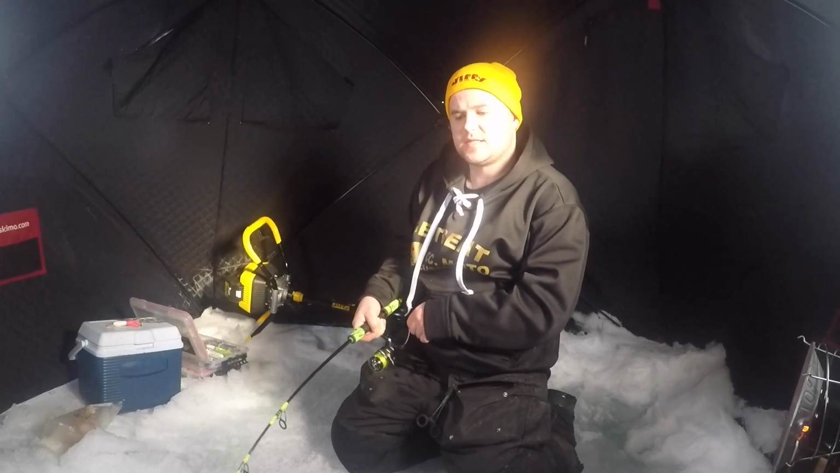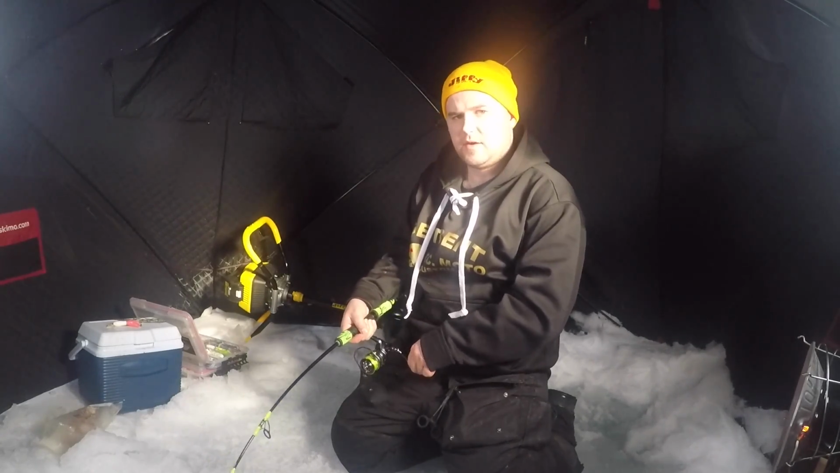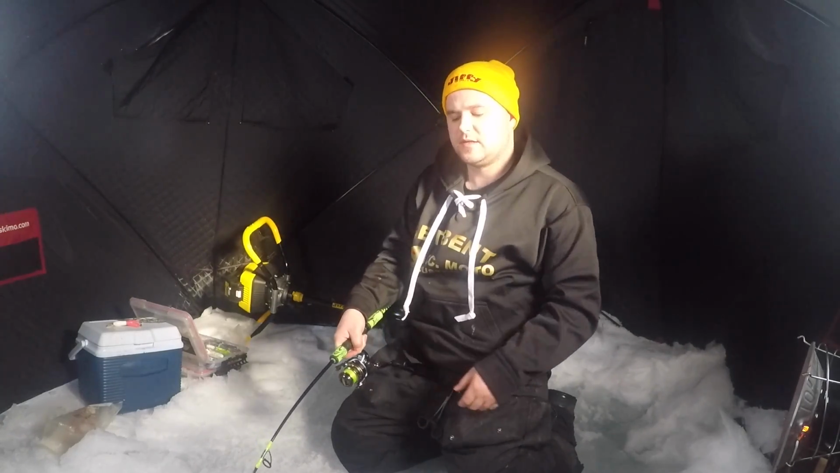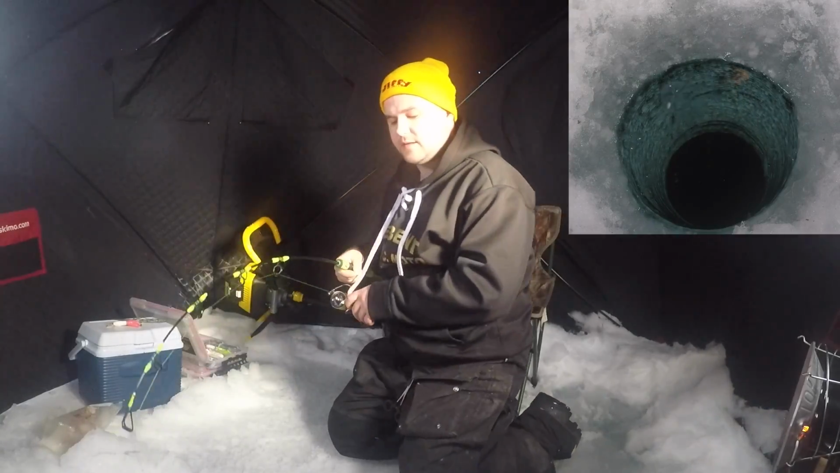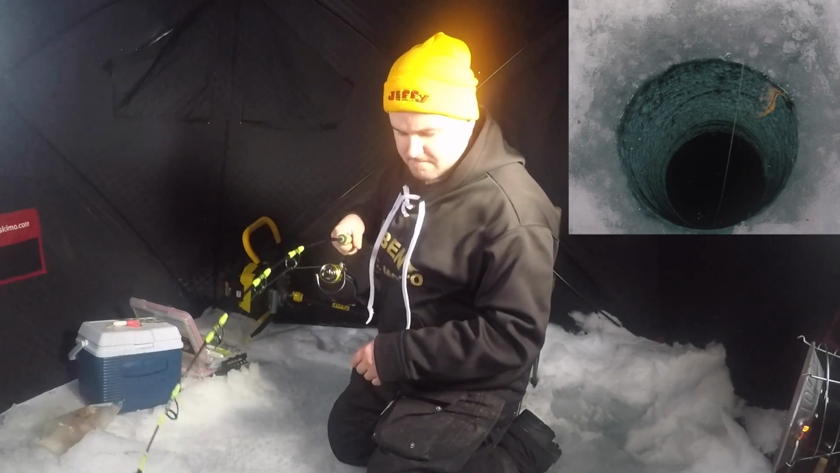Always fun when they start chasing like that. Got a few throughout the day that were chasing a little bit, but they weren't quite fully committing, so we just kind of continued to jig the bottom and finally got hooked up again. Just got the leader, so he's getting close. Just under the ice.